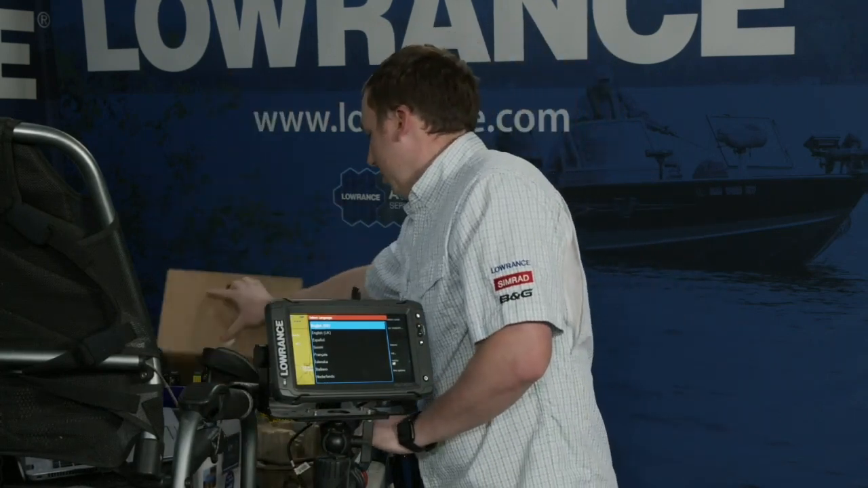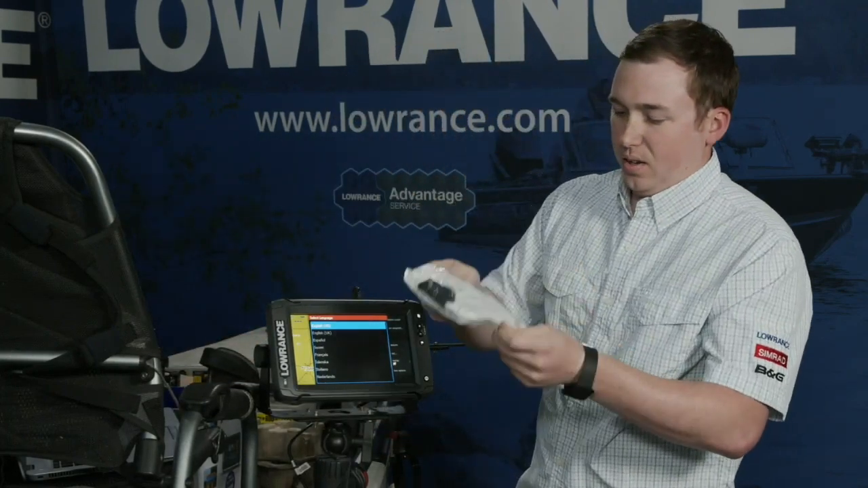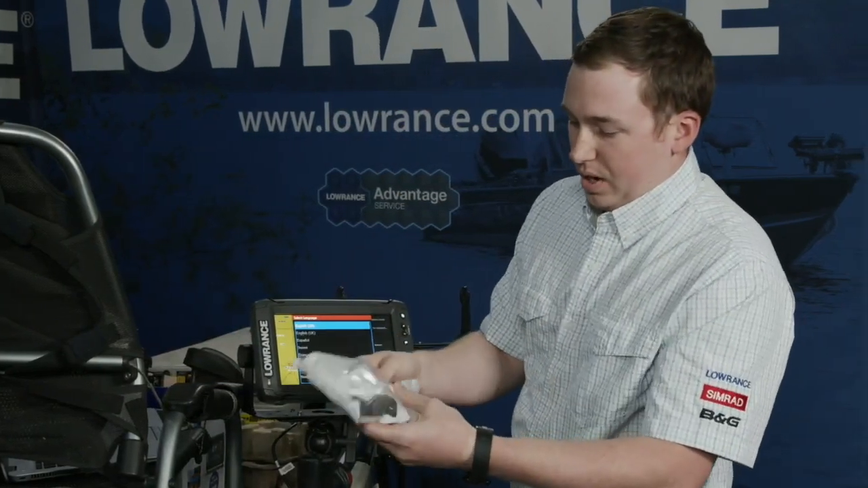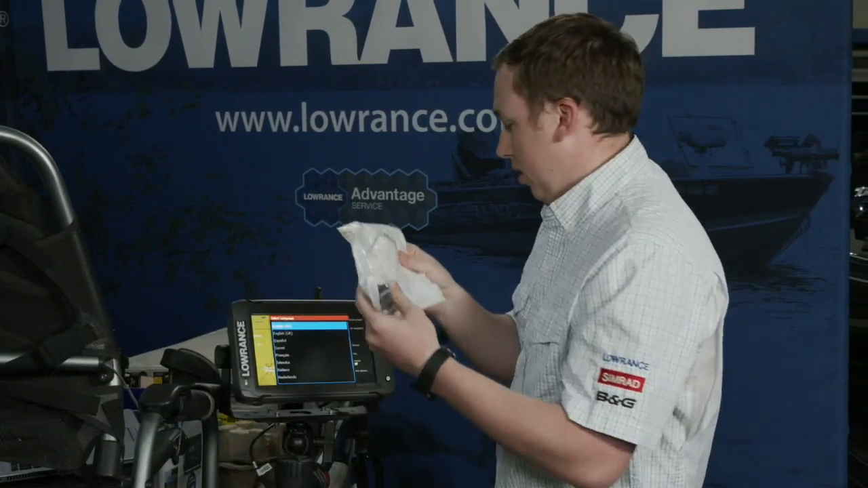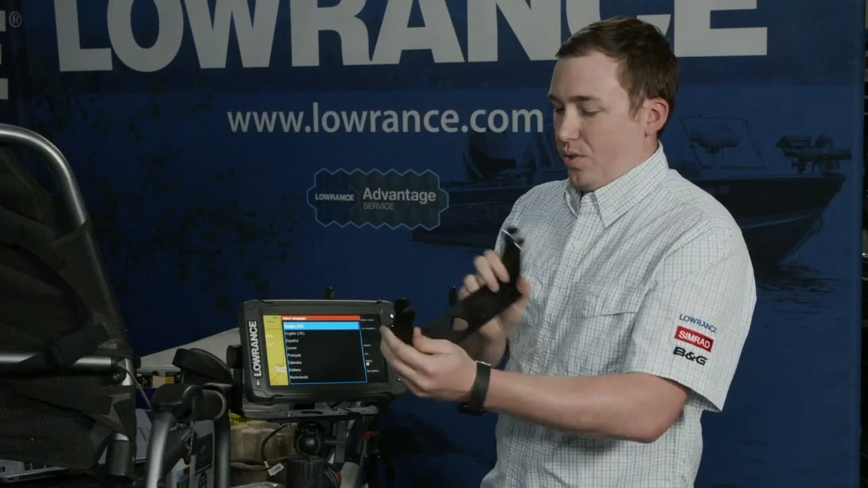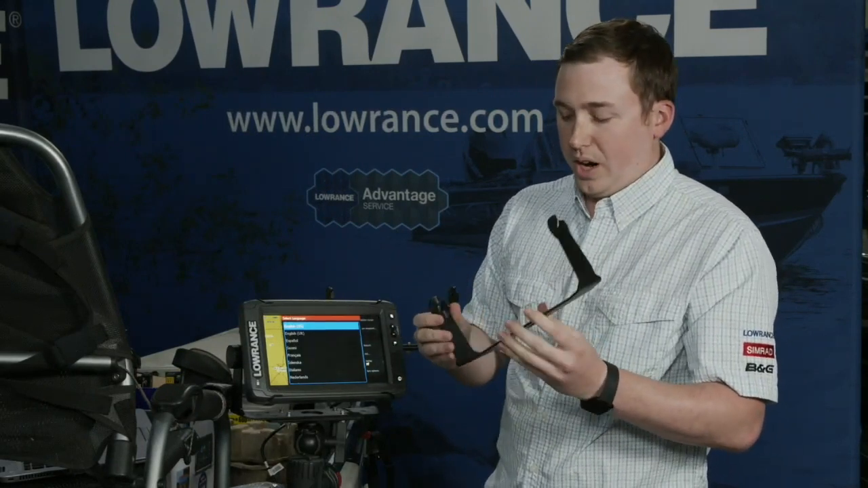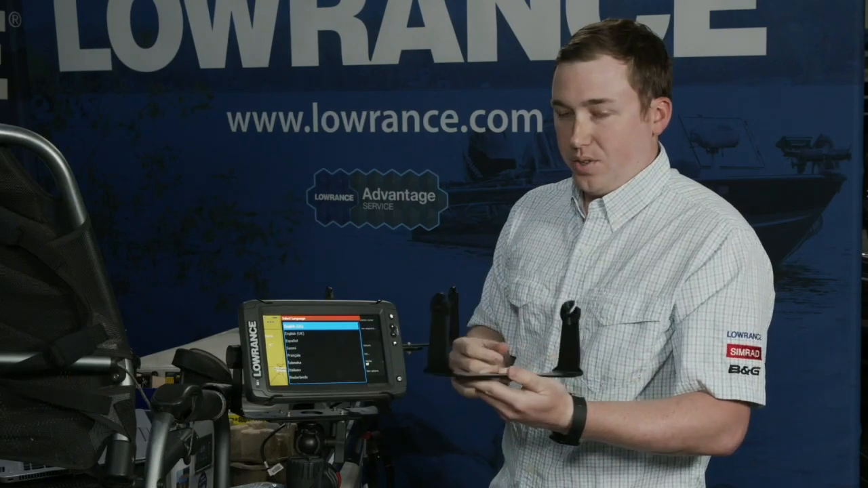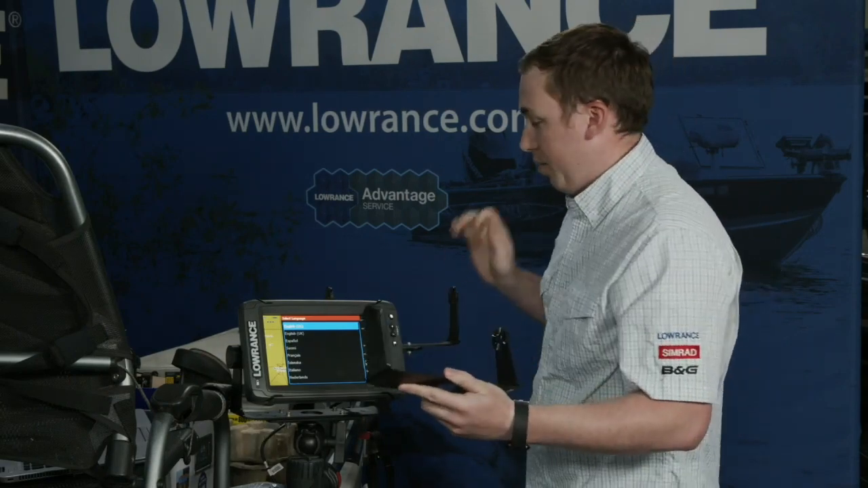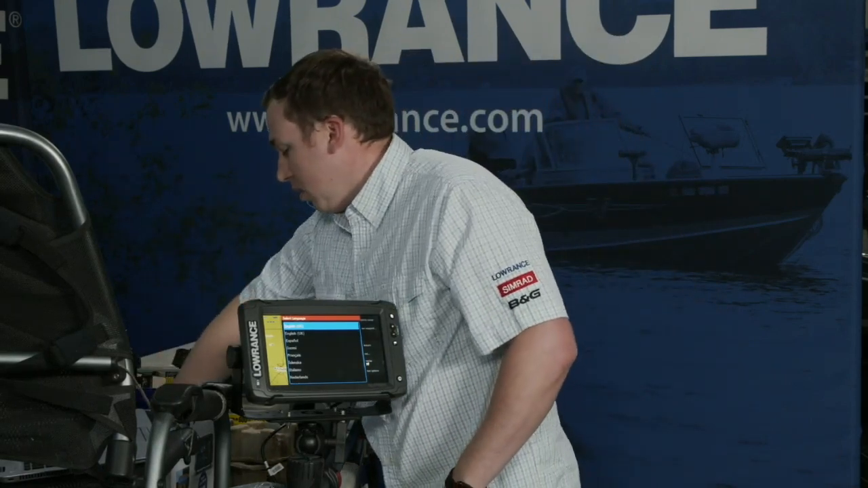Pull out a little divider we have to hold everything in place, and you'll see a little pack. This has your gimbal knobs and your fuse block in here. Then we have the mount. This will be a little different size for a 9 or a 12. The 7 actually uses a different one altogether. It's our quick release system. I've already got one mounted up here, so we'll put this one back in the box.